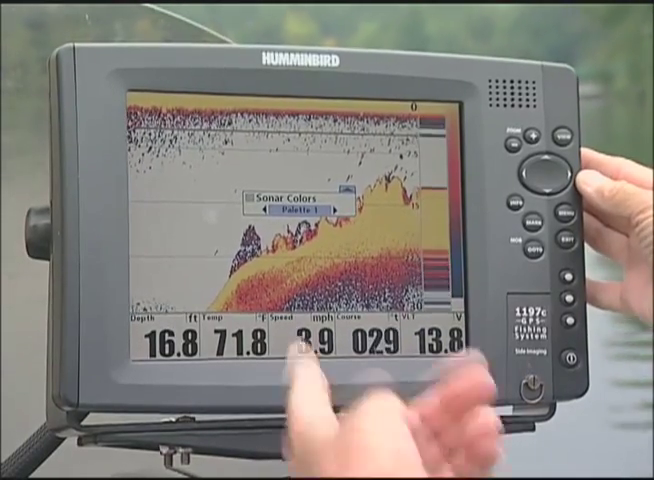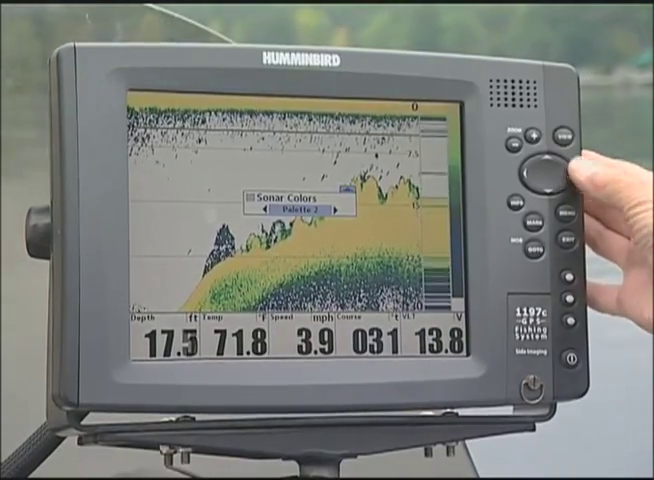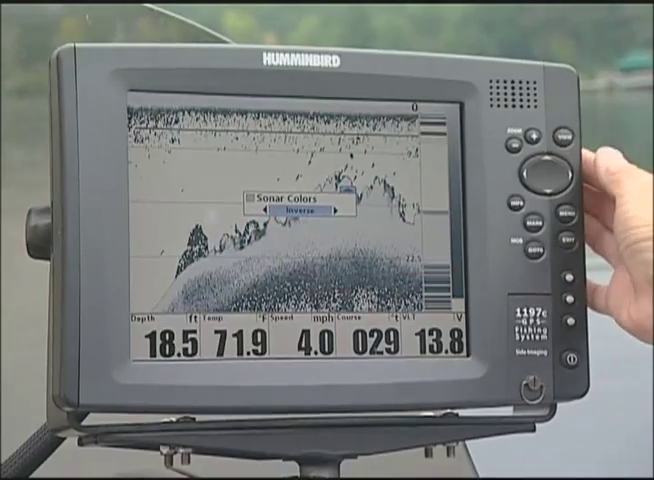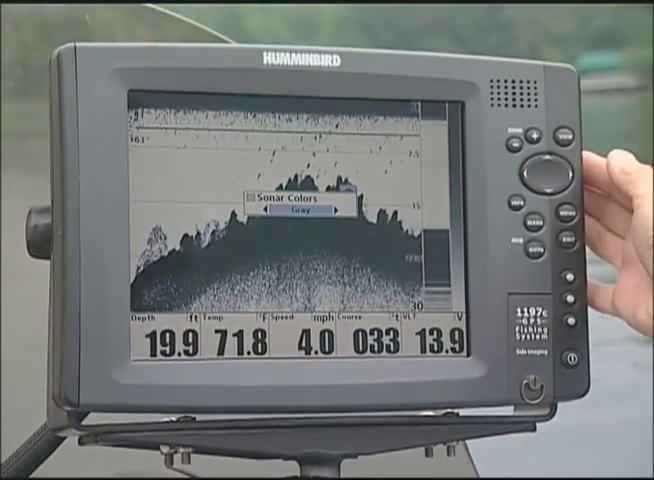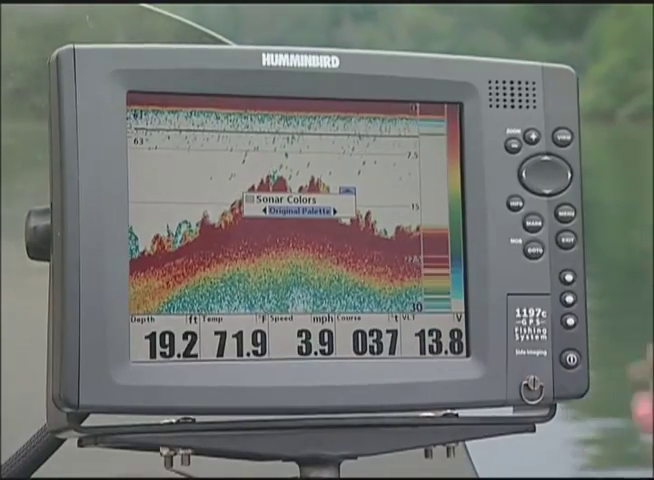Palette 1, you might really love this one. Everybody's a little bit different and has their own color preferences. Go all the way back like this to the inverse color. How about a green? Or even a gray. And back once again to the original.